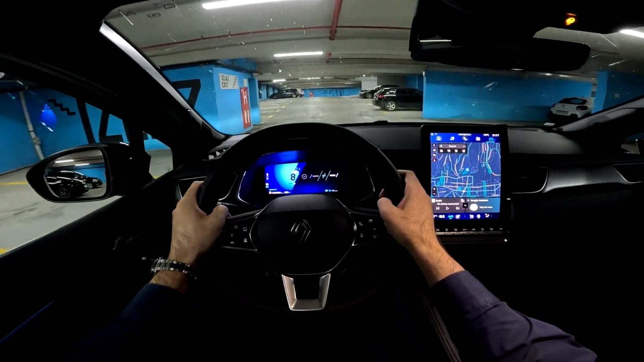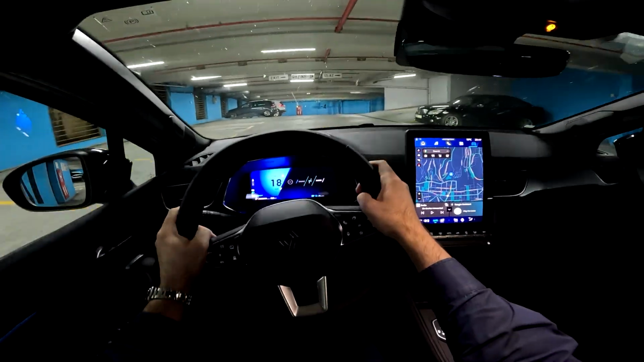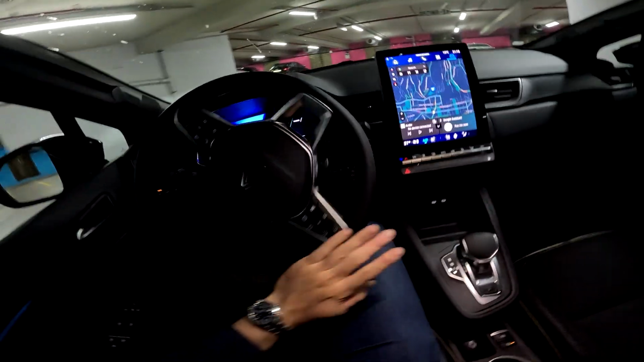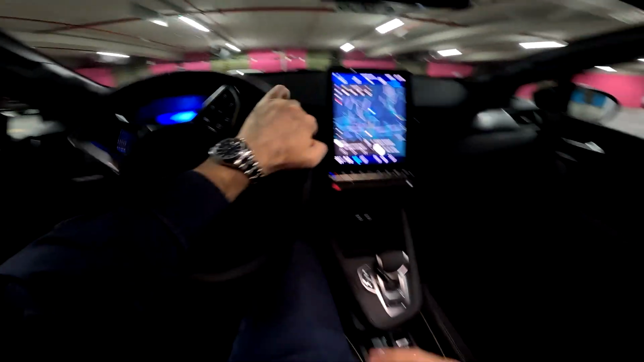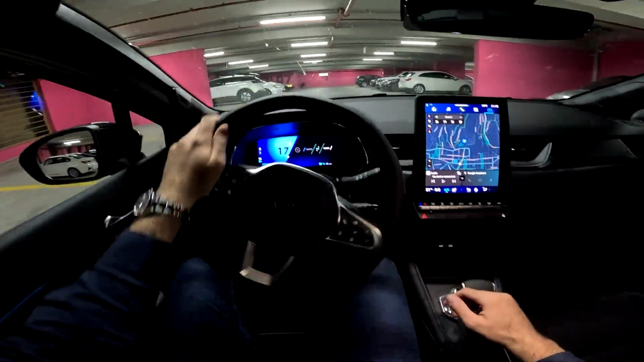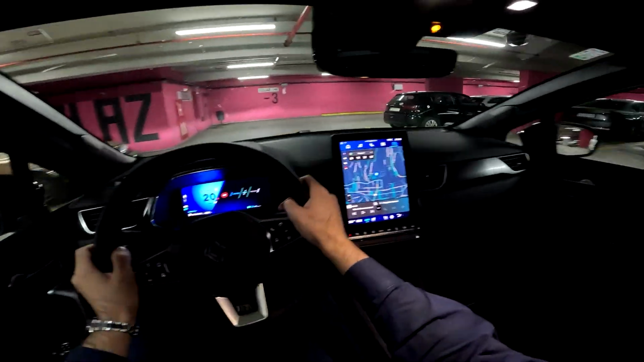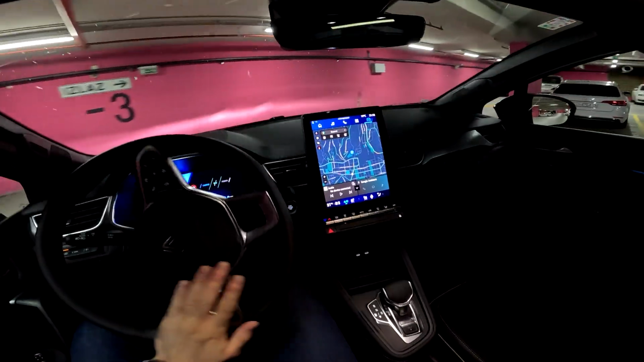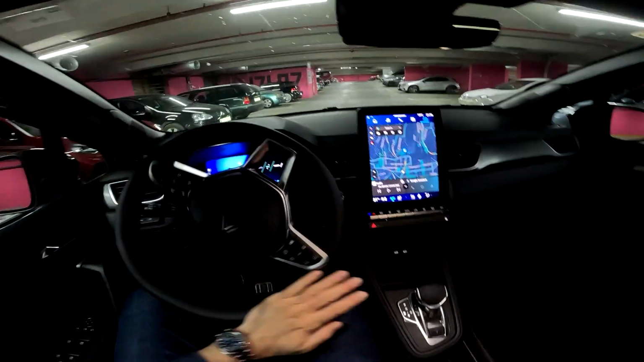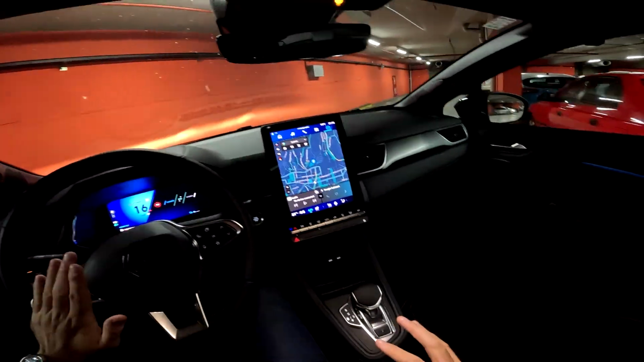So this is the E-Tech hybrid, so the full hybrid. The system consists of the 1.6 liter petrol unit, 2 electric motors, and the 1.2 kilowatt-hour battery. The system itself is paired with the multi-mode automatic transmission, and the drive itself is so smooth, as you will see in this video. So the acceleration from 0 to 100 takes 10.6 seconds, and the top speed is 170 kilometers per hour. And this hybrid model is currently the only option.